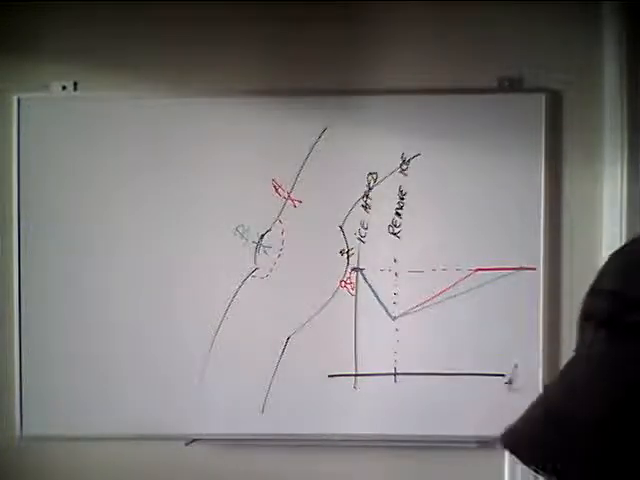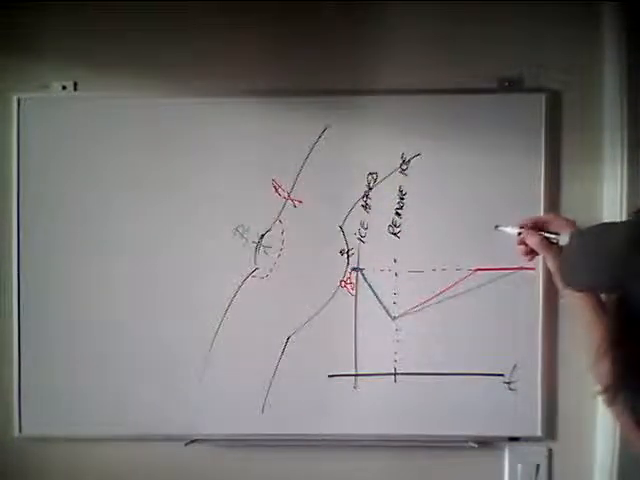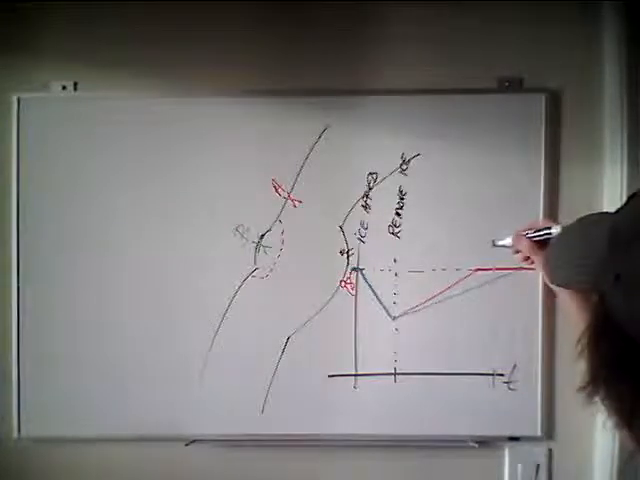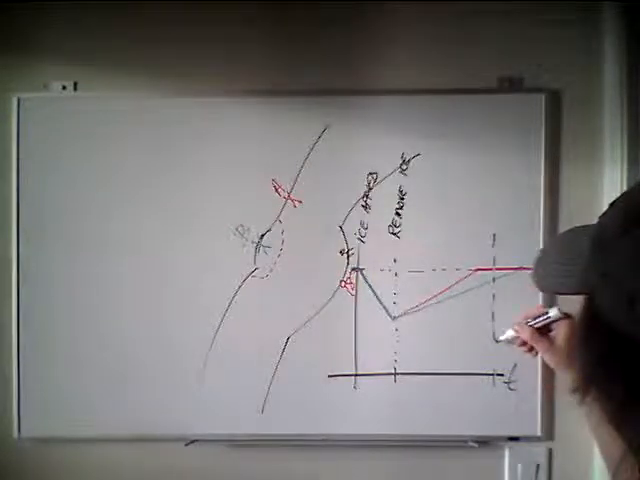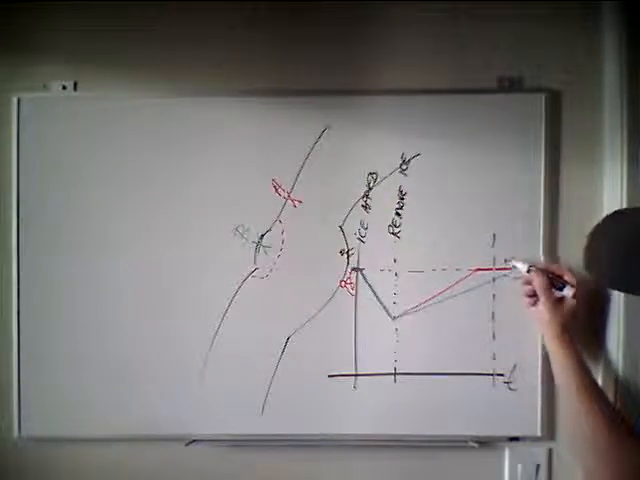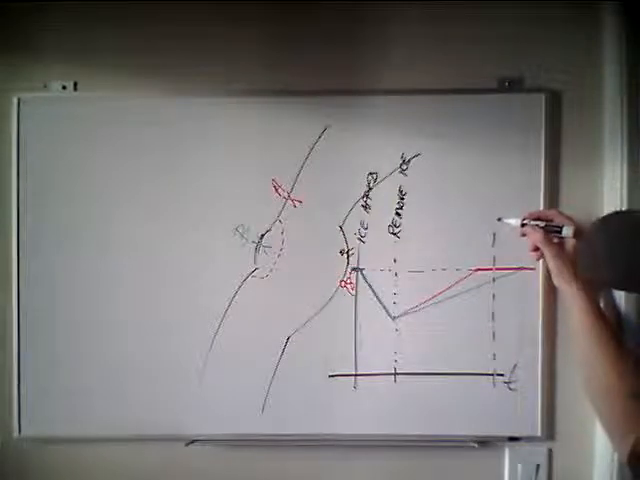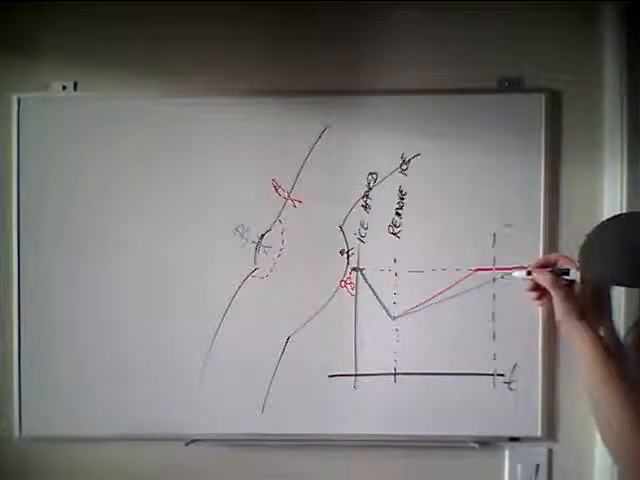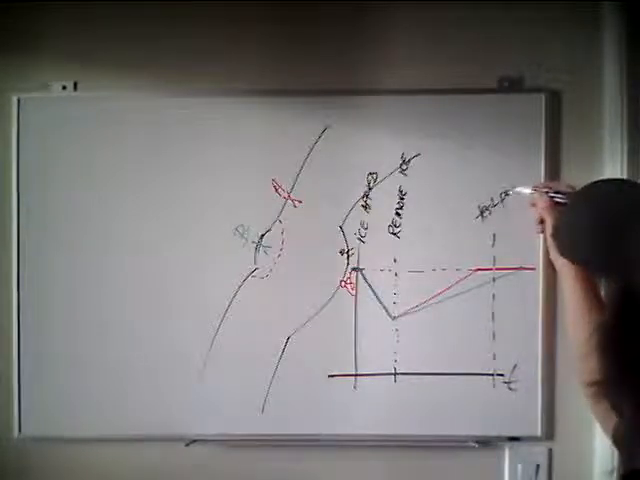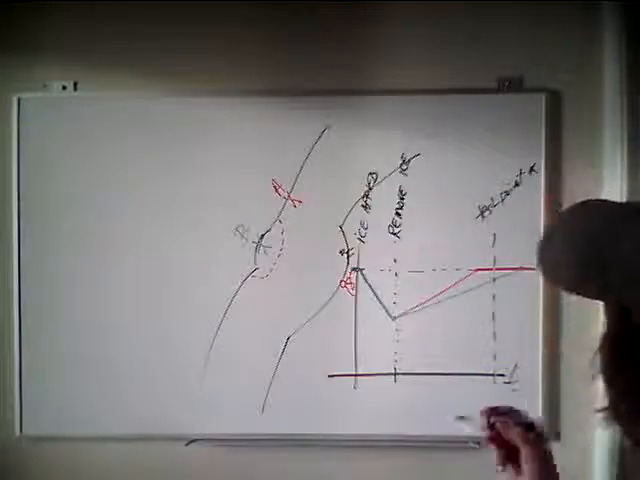And so what happens when you stop the video or you look at any point in the video, you're going to see a difference. Let's just call this test point, test point X.